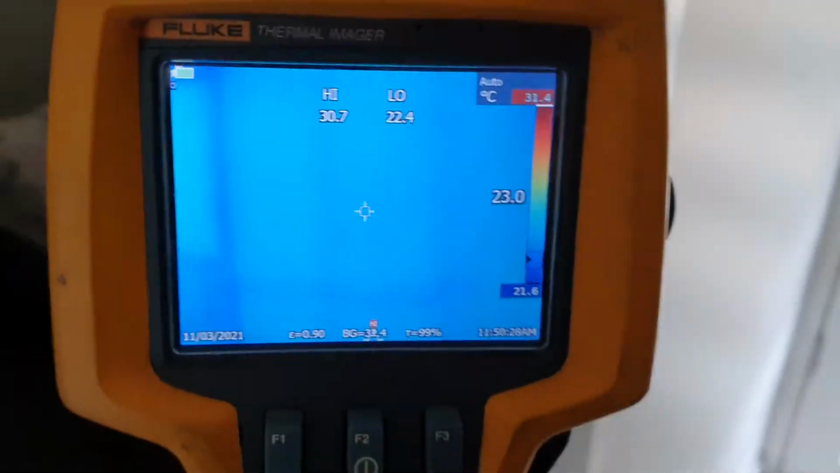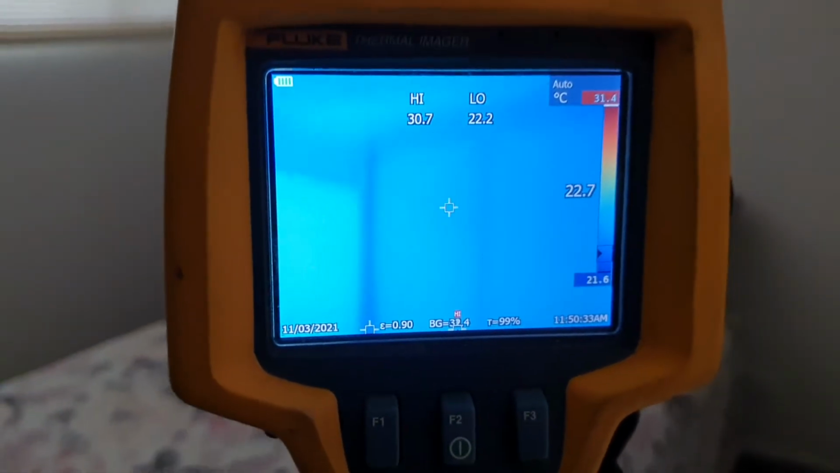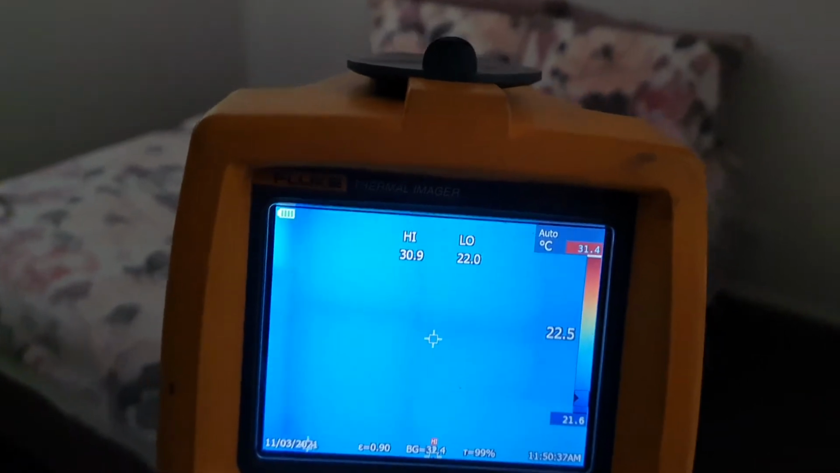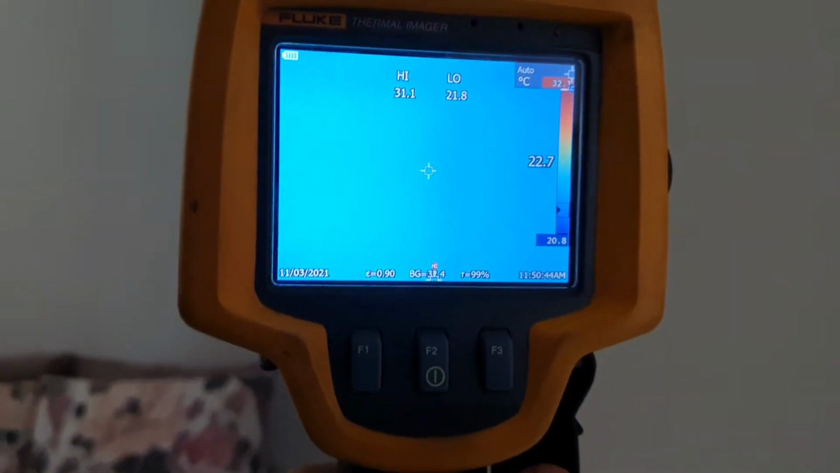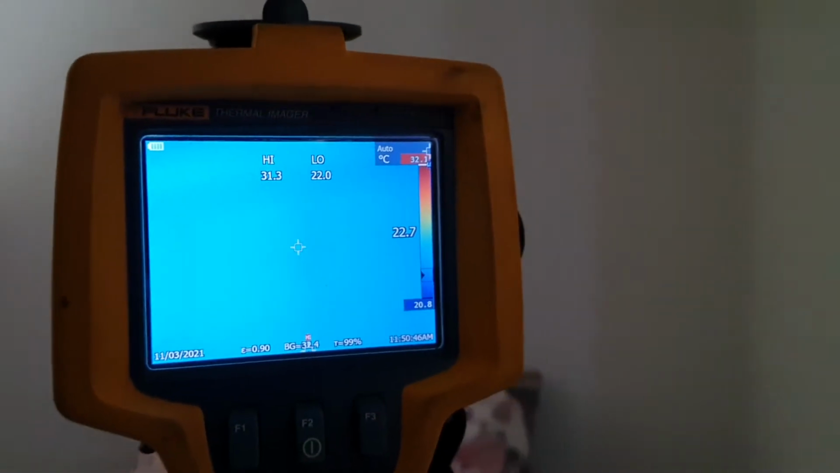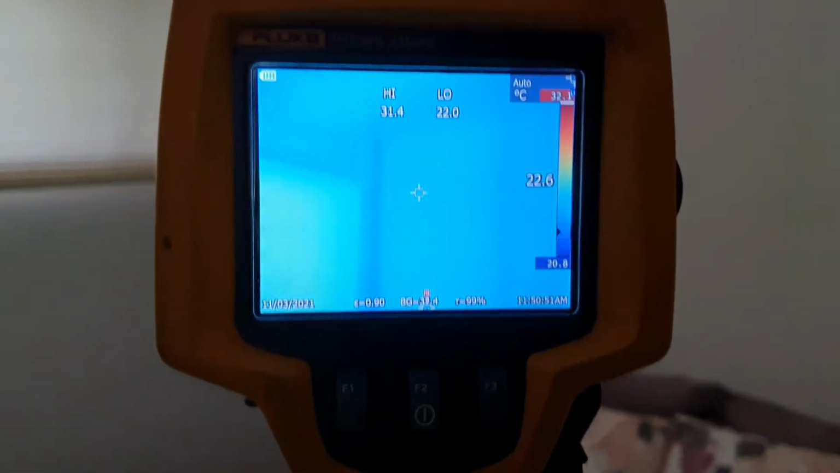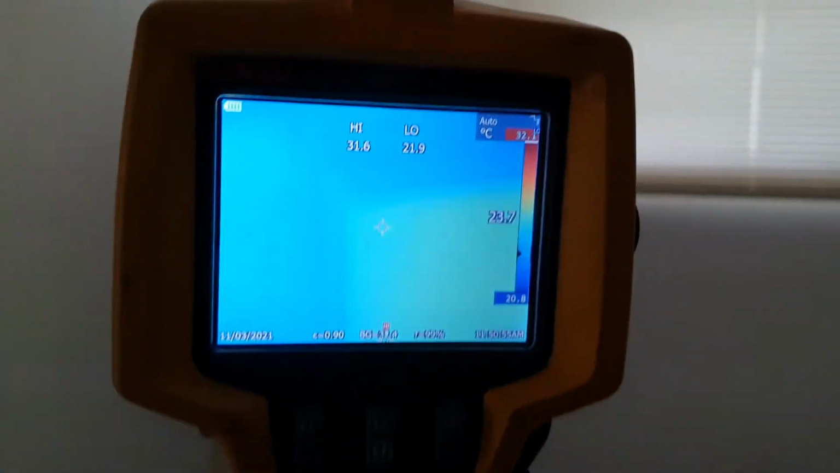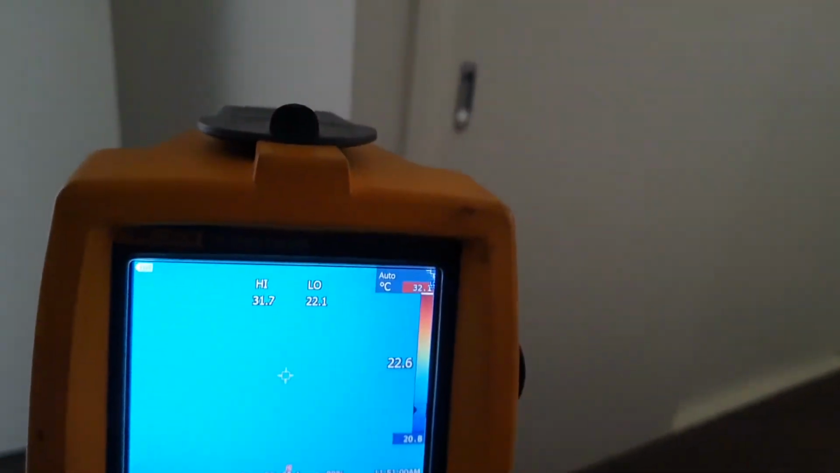Let's check out the rest of the place. Now, I prefer to do this when there's no air conditioning on, because I want to get the real heat that's emanating. So yeah, we generally ask the client to turn off their air conditioner so we don't get any false readings. And we'll go through the house.